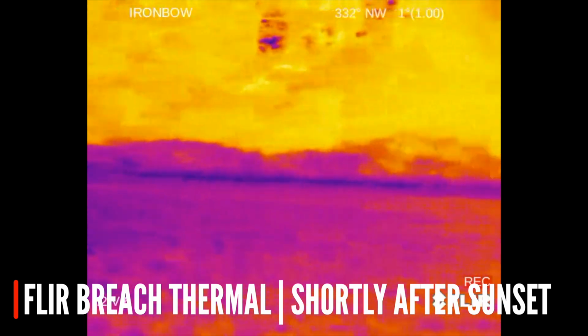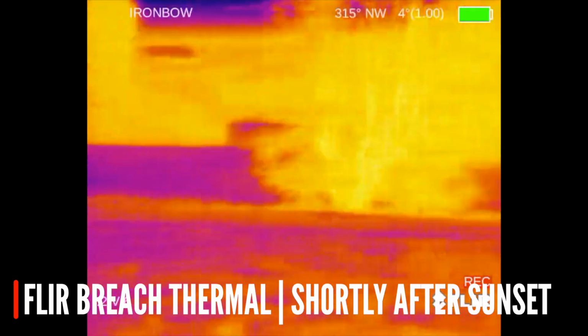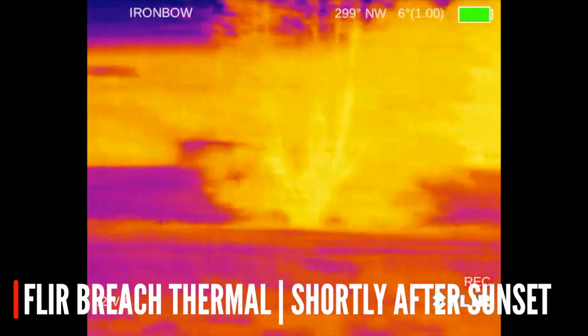So this is the same location with the breech. And you can see how easily it resolves the target out against the background. This is using a slightly different palette.